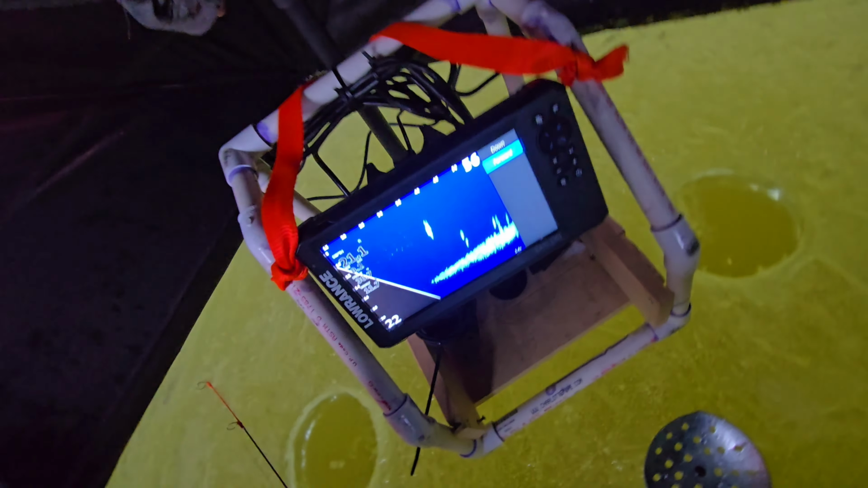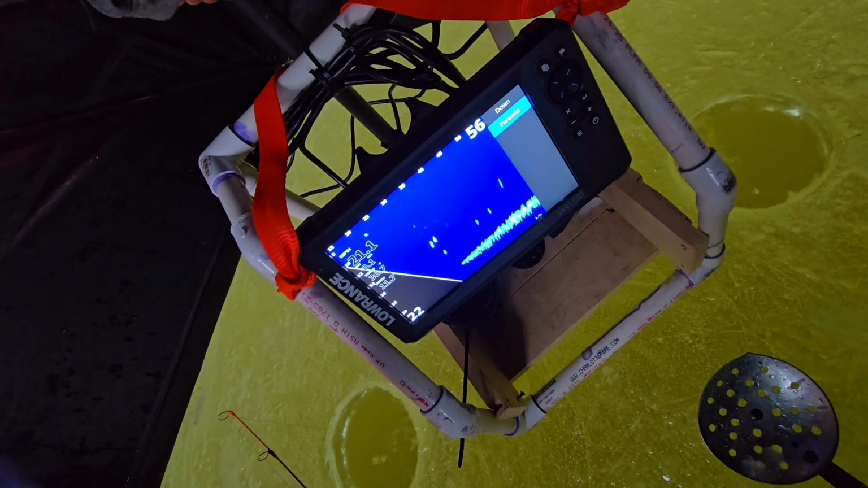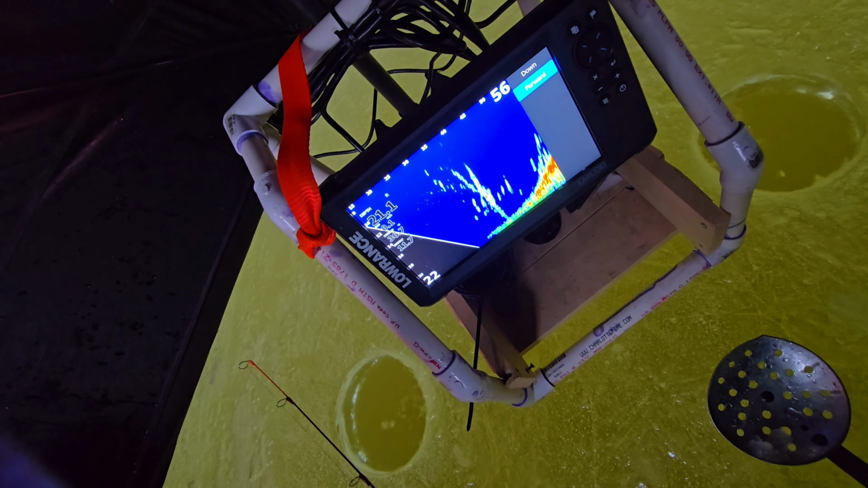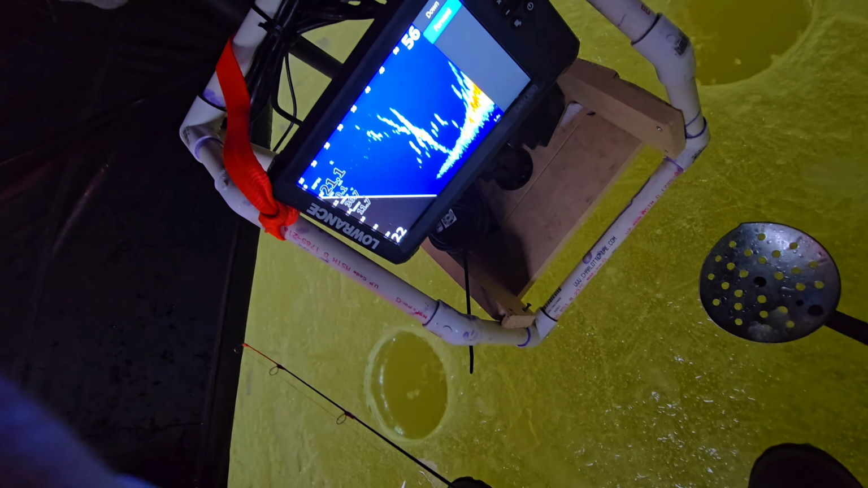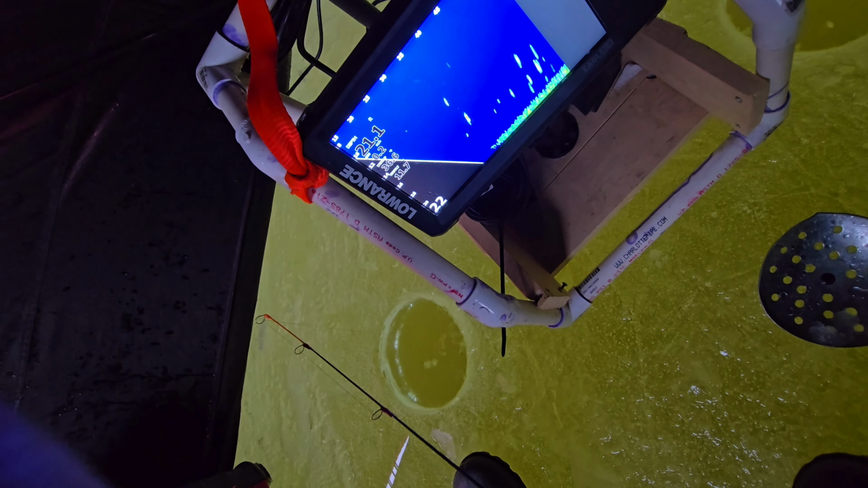But you turn this thing just a little bit, and then you start to see all that, and that tree down there about 40 foot to my freaking left.